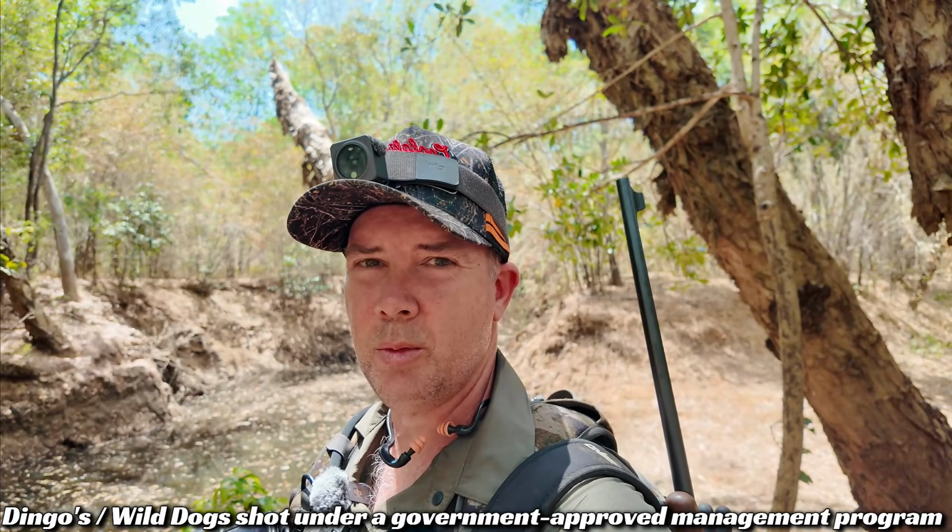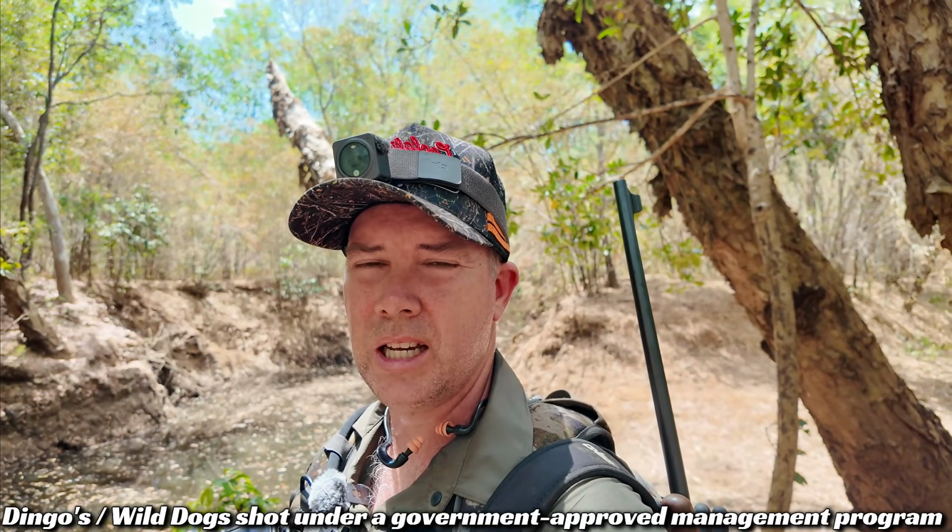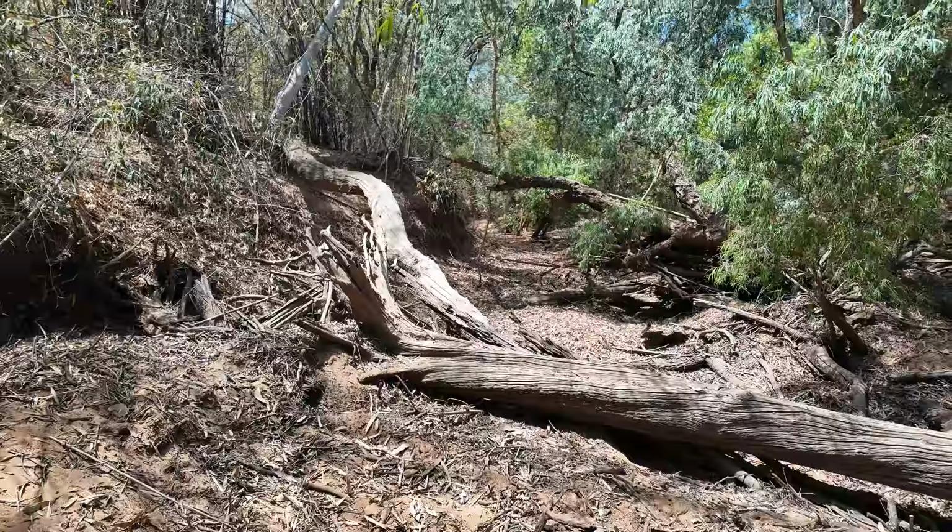Just bumped into a little den, eight small dingoes down. The property owner was specific that he wanted us to target those animals. So yeah, it might be a little bit graphic, not sure what I'll be able to show.